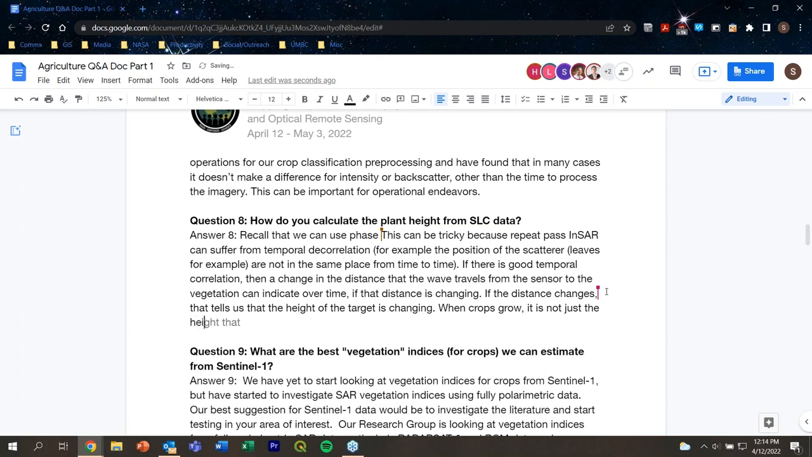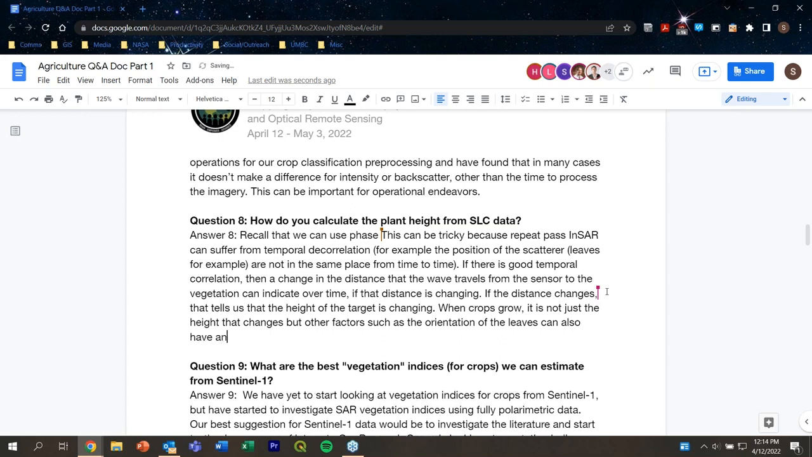So using InSAR to measure crop height can be a bit tricky unless we have good phase correlation over time. If you think about big canopies, and one type of canopy we're looking at are bananas, these have really big leaves, and so it's possible that we won't see as much temporal decorrelation over time, and we might be able to use this phase information.